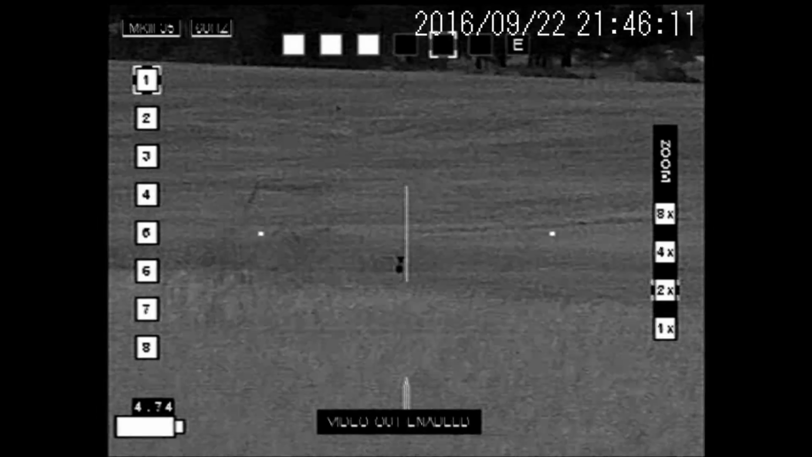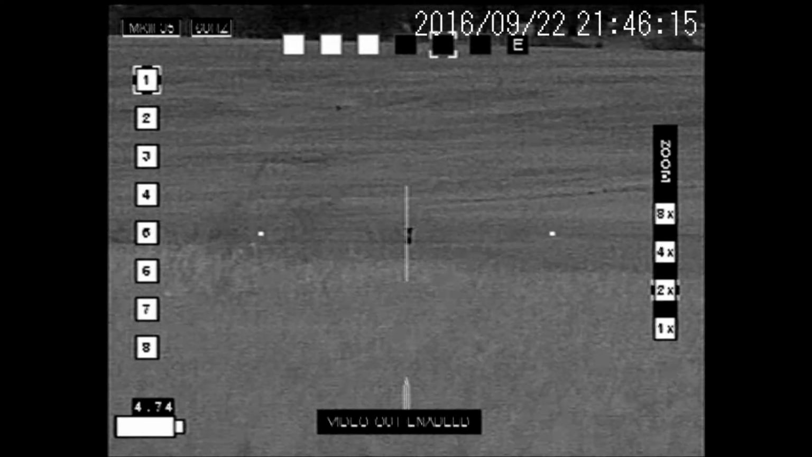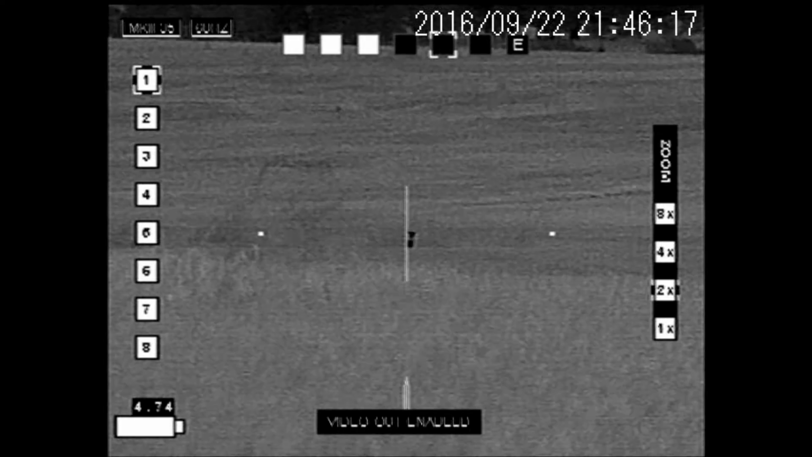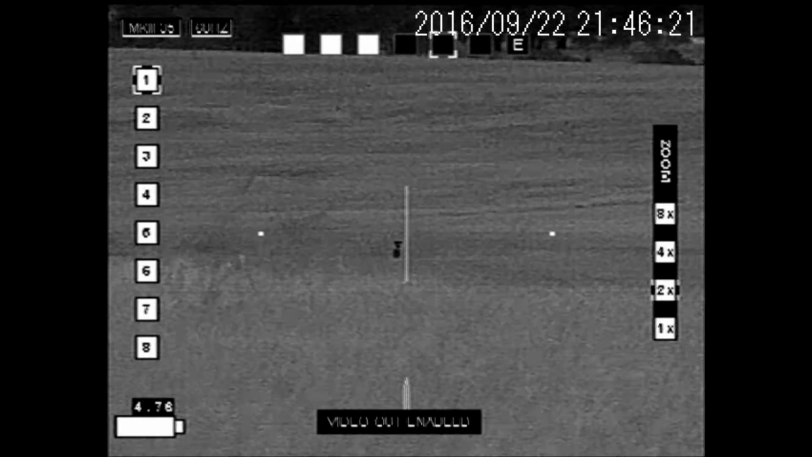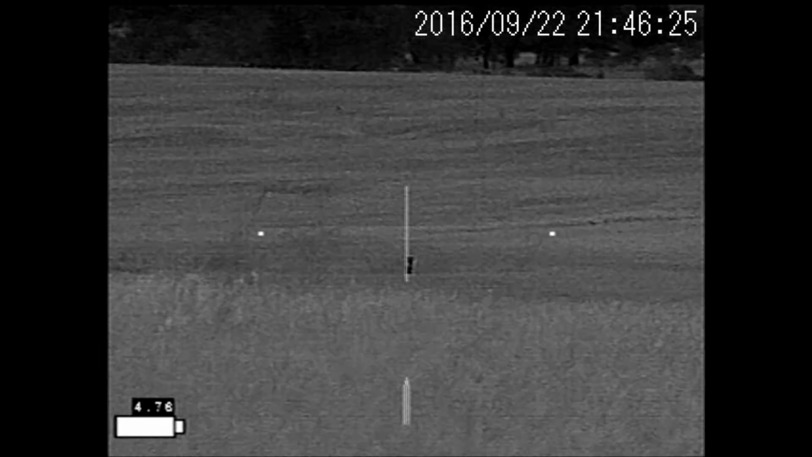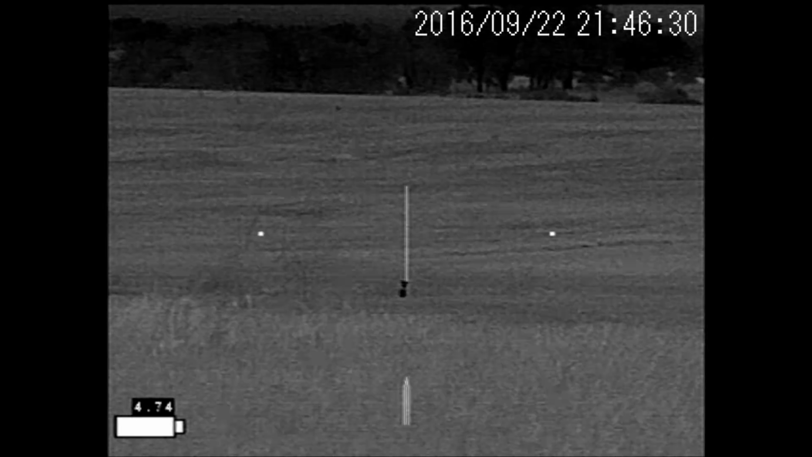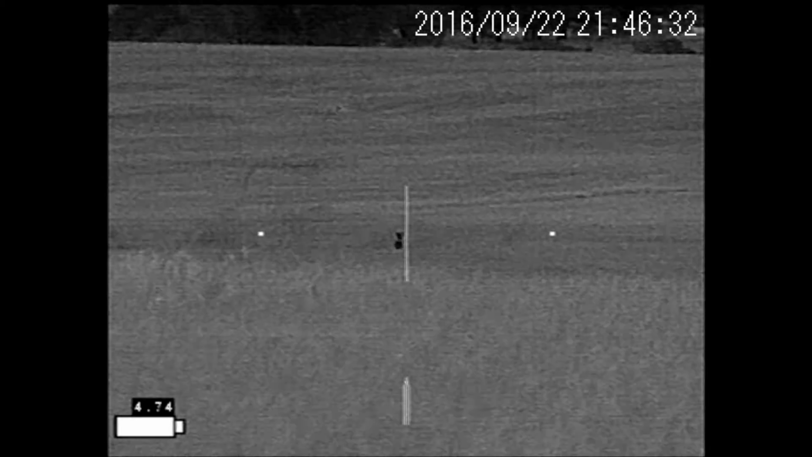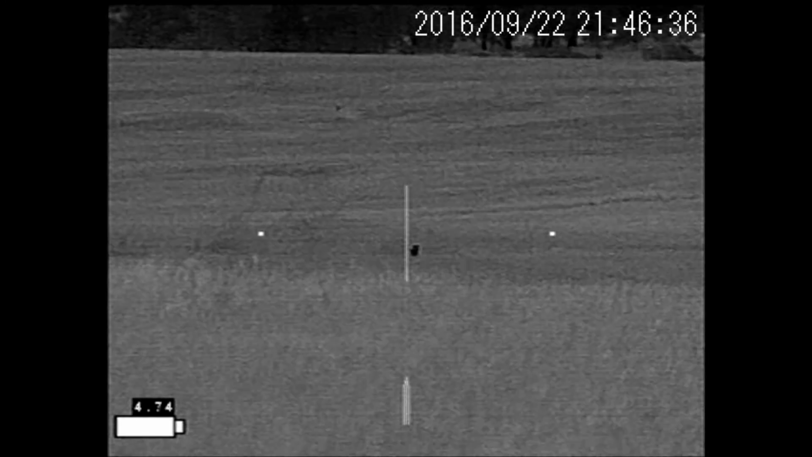So we're going to skip forward. Right now we're about at 2 minutes. We're going to skip forward. So let's see. Right about that time he disappeared right behind the ridge there. About a minute later he pops up right here. And he's at about 310 yards, if I remember right. I ranged him, and he's still a little bit leery on coming in.